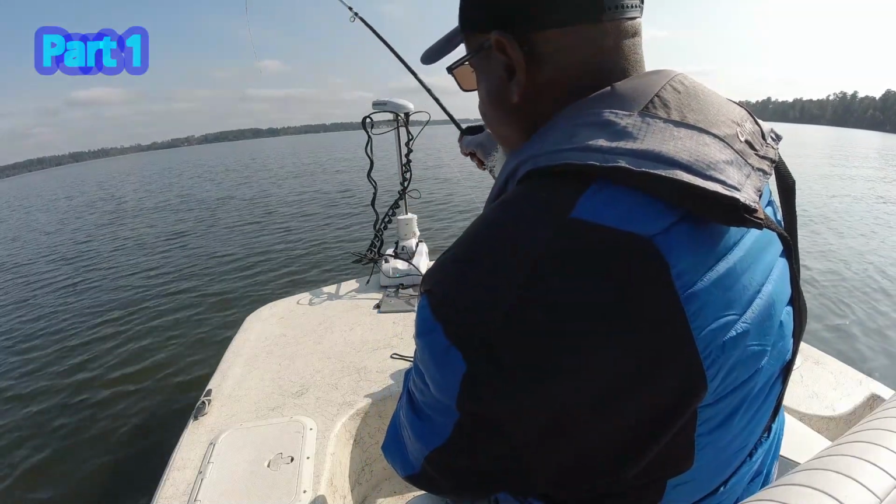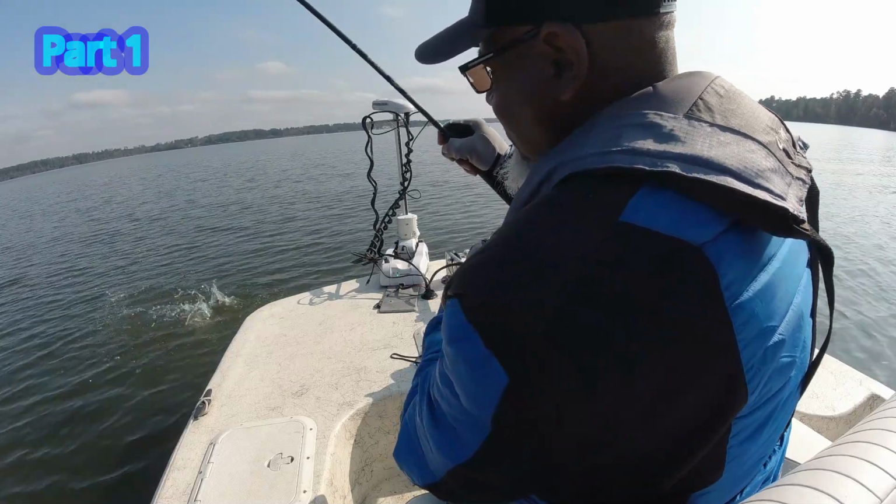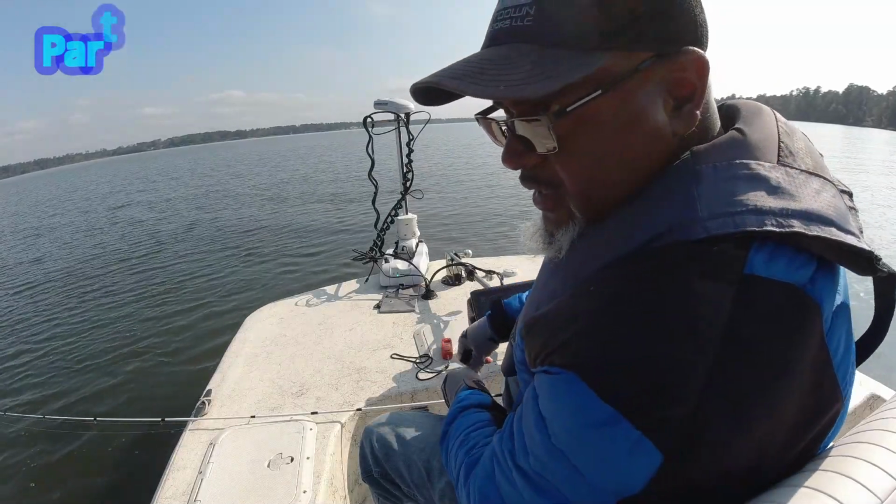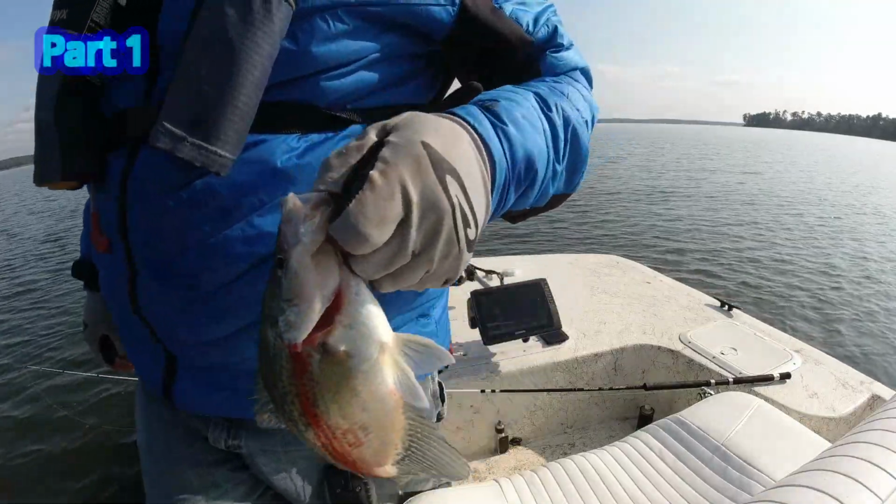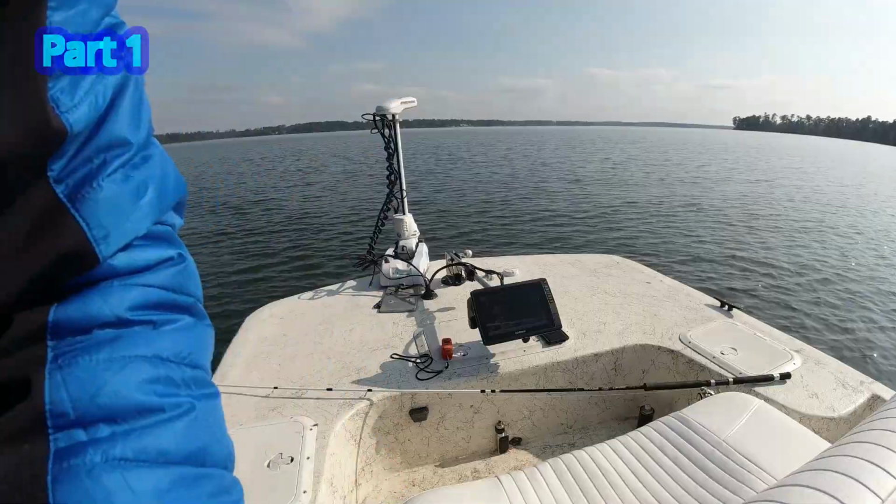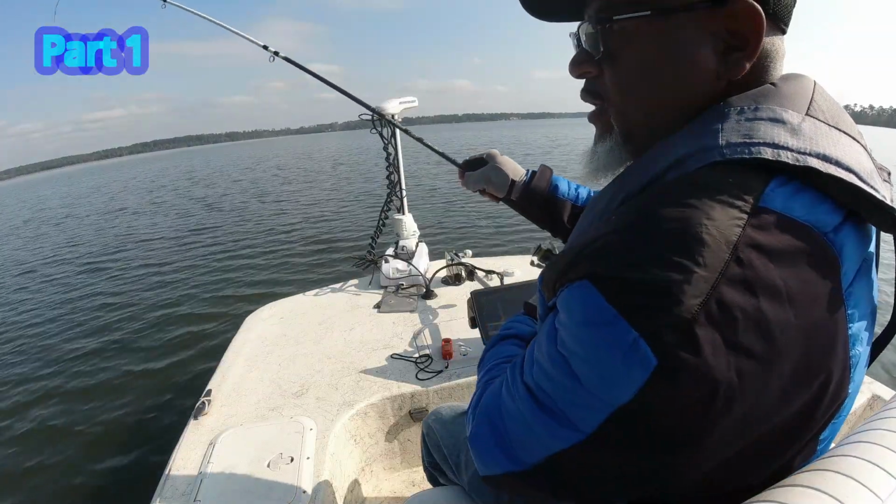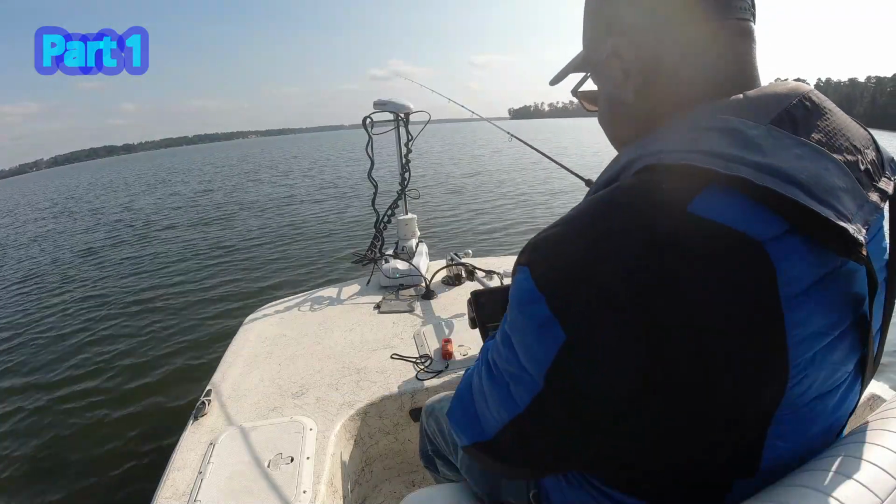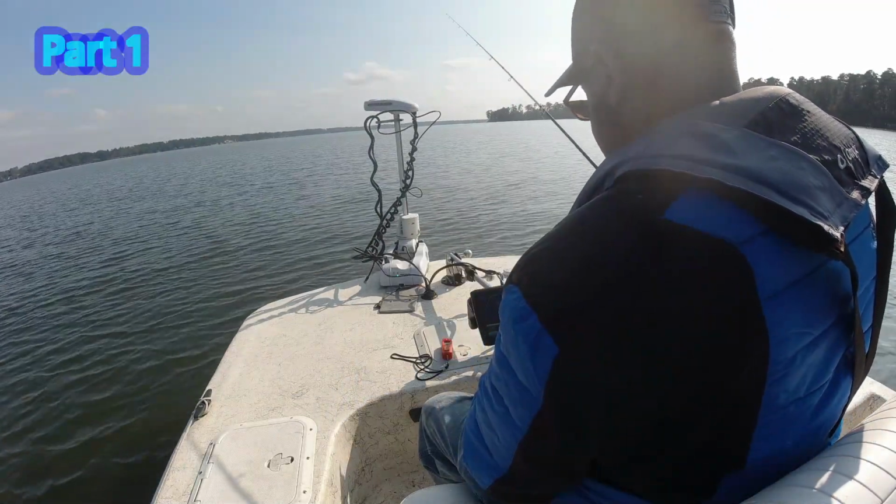Another big old, ooh, I don't think this, if this is a crappie, oh yeah, it's a crappie. Had two of them chasing it. Just put that work in, moving. And I've been doing some whole fries, butterflied whole fries. Good fish, good fish. Can't call this crappie fishing, this crappie catching. You can find them like this some days, but like I say, it takes work.